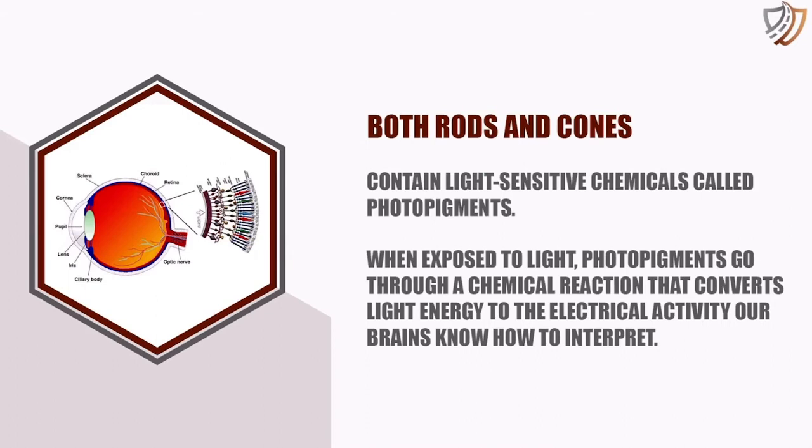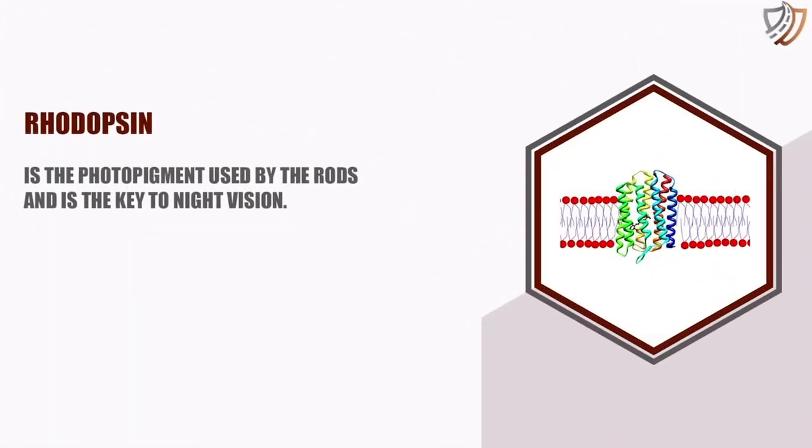Photopigments. Both rods and cones contain light-sensitive chemicals called photopigments. When exposed to light, photopigments go through a chemical reaction that converts light energy to the electrical activity our brains know how to interpret. Rhodopsin is the photopigment used by the rods and is the key to night vision.